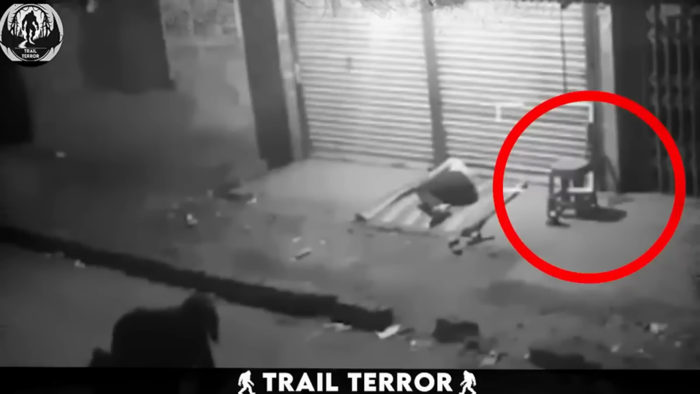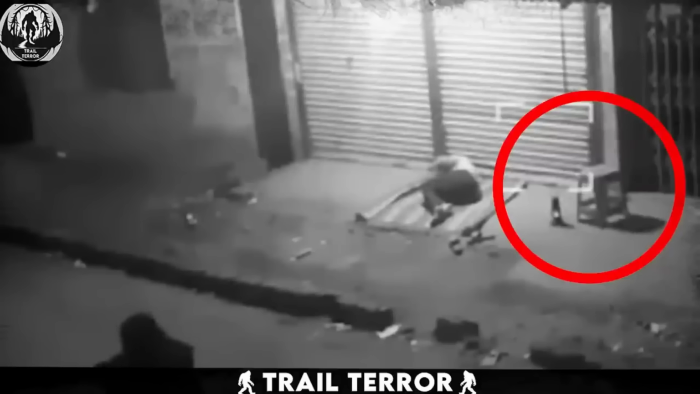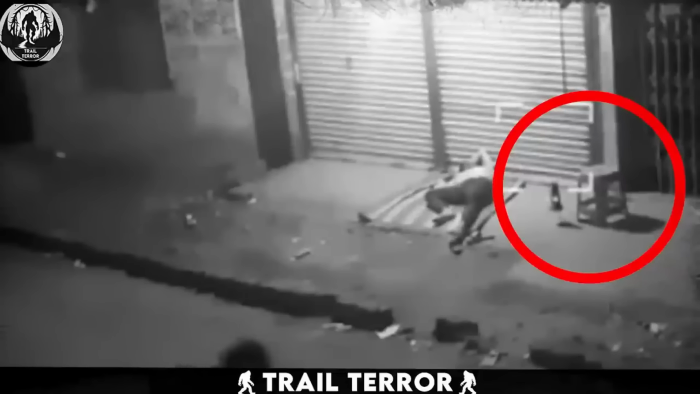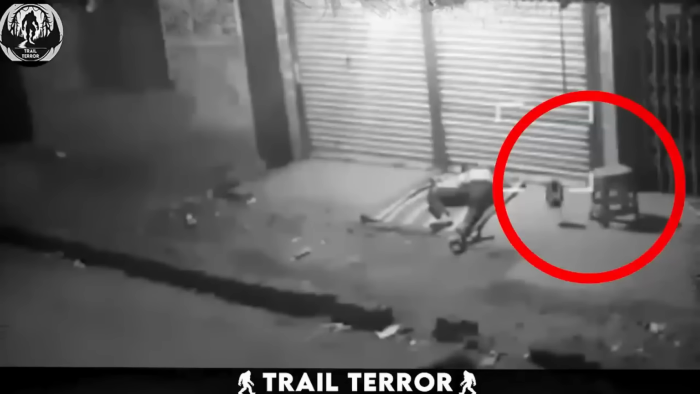Here's where things get even more bizarre. The creature, displaying apparent telepathic abilities, moves the table and lantern without any physical touch. With its telepathic power, the cryptid levitates the lantern in the air for a while before vanishing out of the frame, concluding the video. Remarkably, throughout this strange encounter, the homeless man remains in deep slumber, oblivious to the unsettling situation around him.